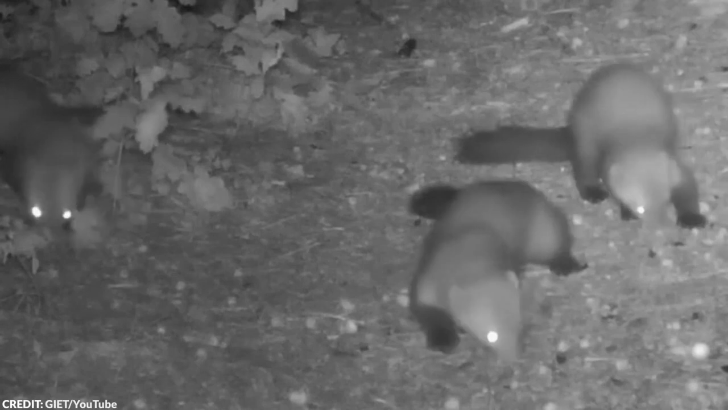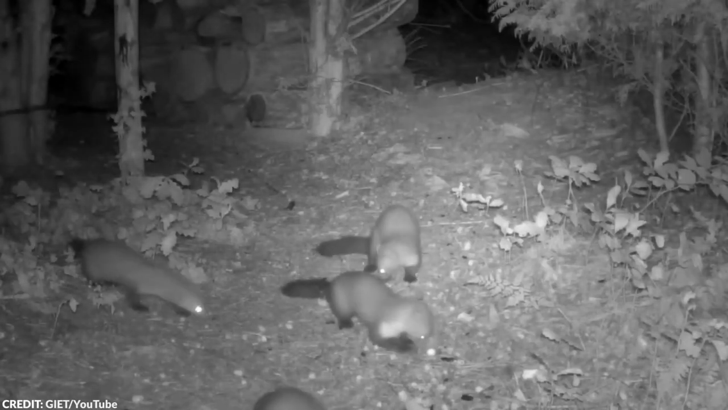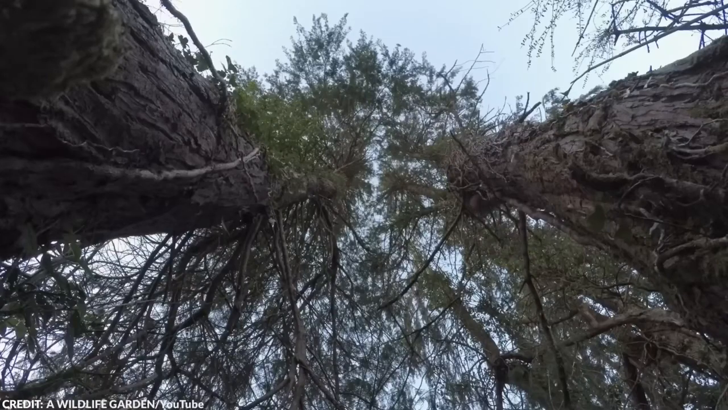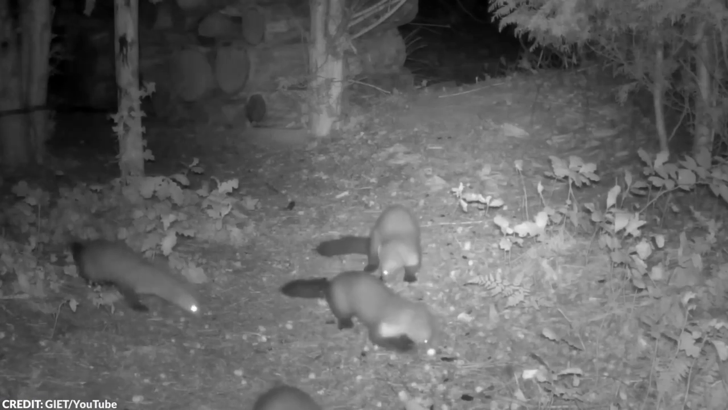Martins are weasel-like creatures of the genus Martes. They can be found in the forests of North America, Europe, and Central Asia. Martins have slender bodies, soft coats, and short legs. They're adept at climbing trees and are very active at night. Martins are usually solitary, but the abundance of food in this part of the forest seemed to have attracted a group of them to feed together.